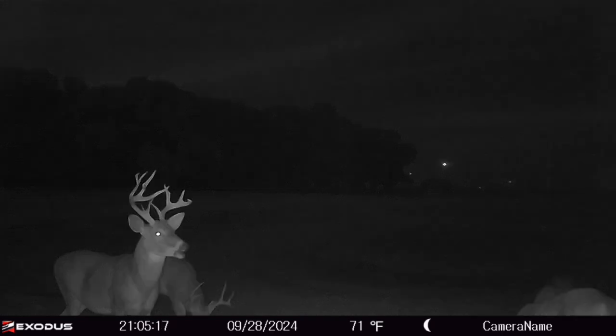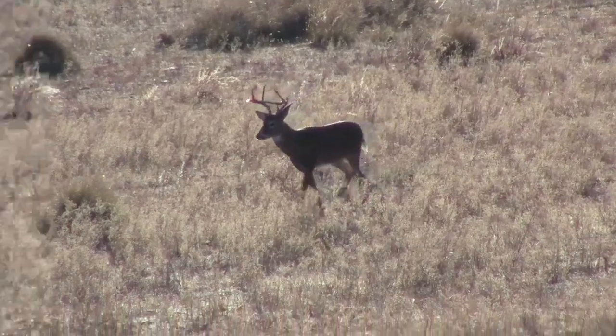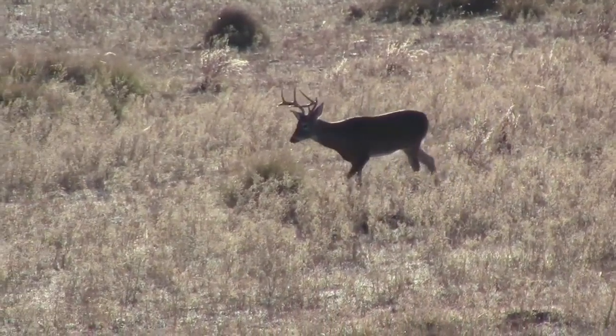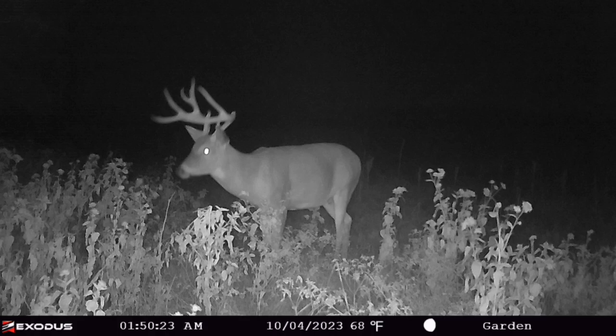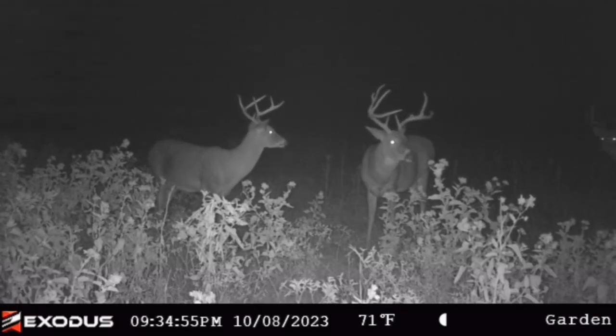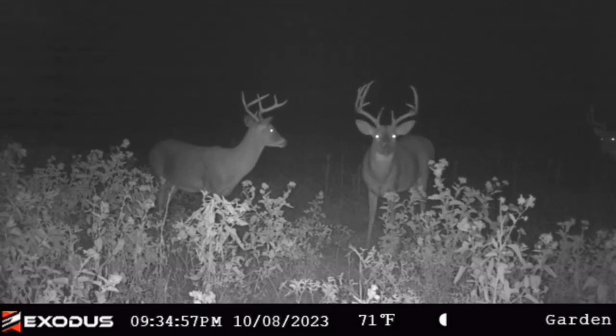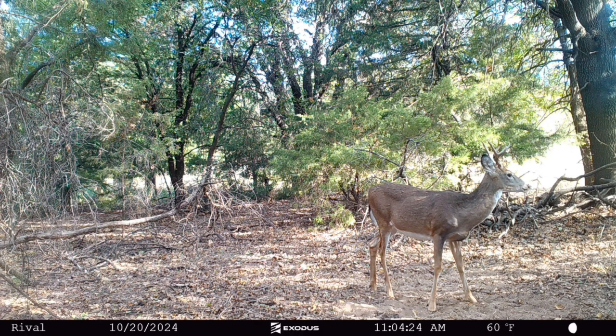I also had pictures of him about a mile away earlier in the season. This video is from 2 seasons ago. You notice his left side has always been his weak side. Didn't grow that G2 the last 2 years in a row. Now, as the season went on last year, he got his left side broke up a bunch. That's him at the end of the season.